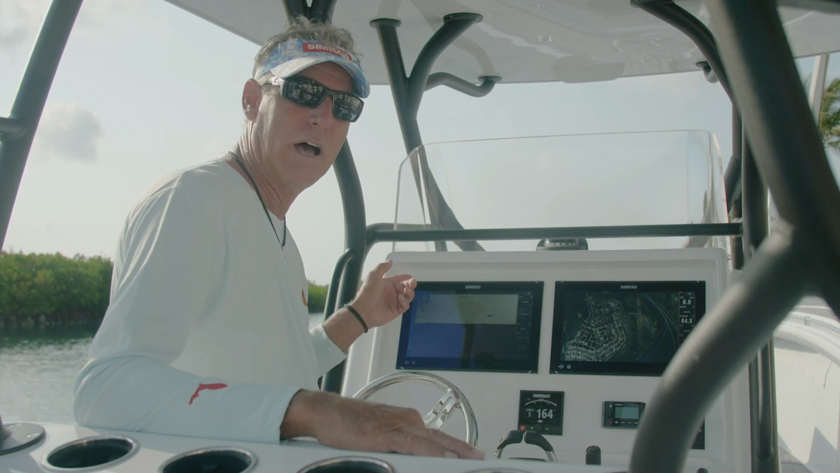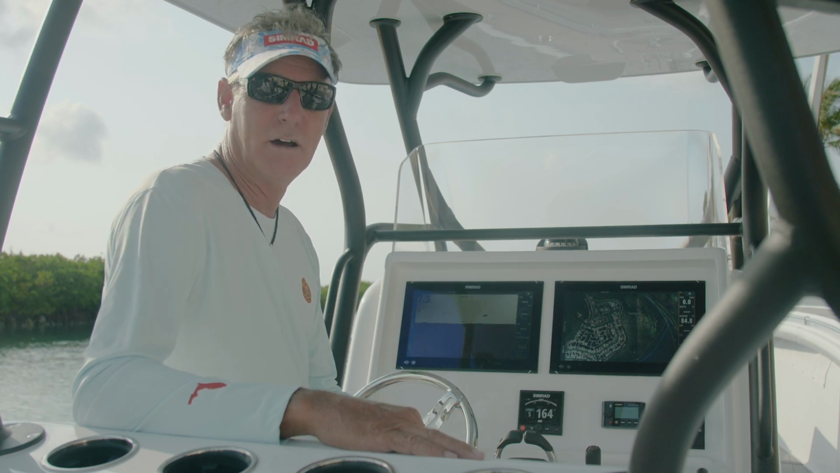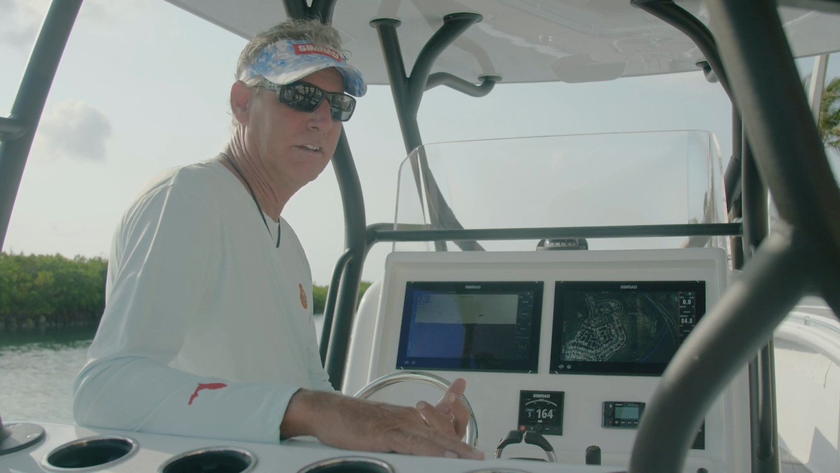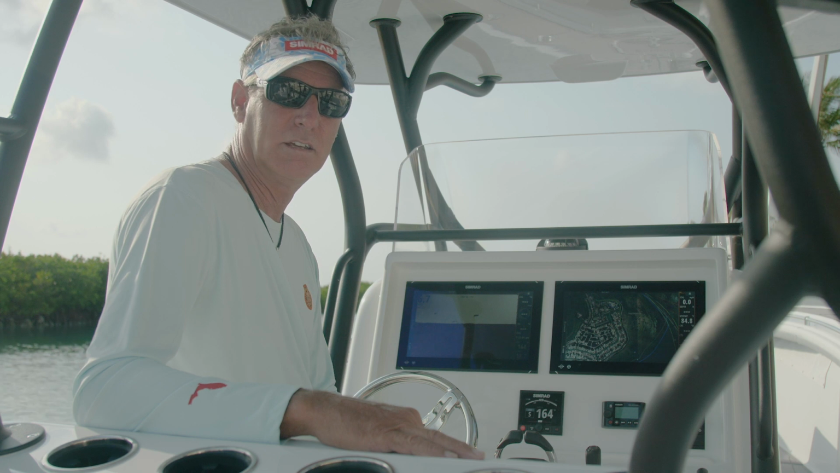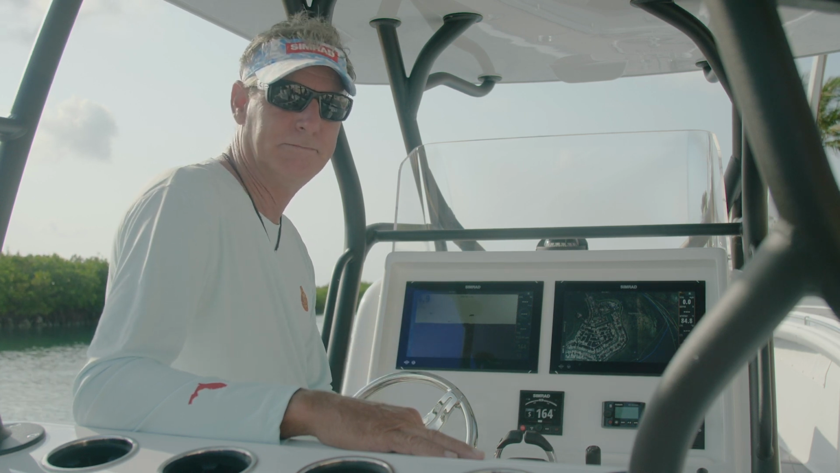Anyway, we're going to set up our new Yellowfin 36. We're going to go through the process of setting up our radar, our bottom machine, even our chart plotter. And in the course of the next 30 minutes, if you have any questions, pipe them in and we'll get back to you. But right now, we're going to get them turned on and we'll start our setup.